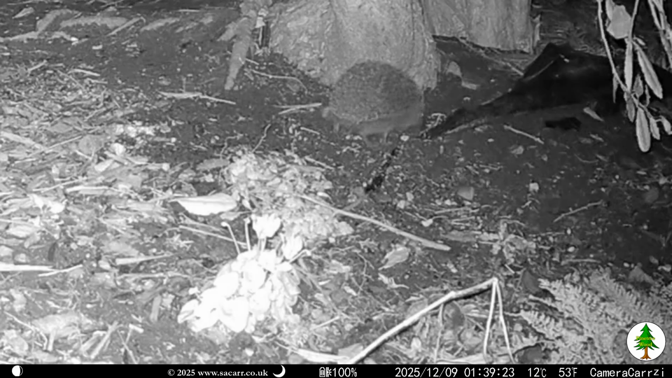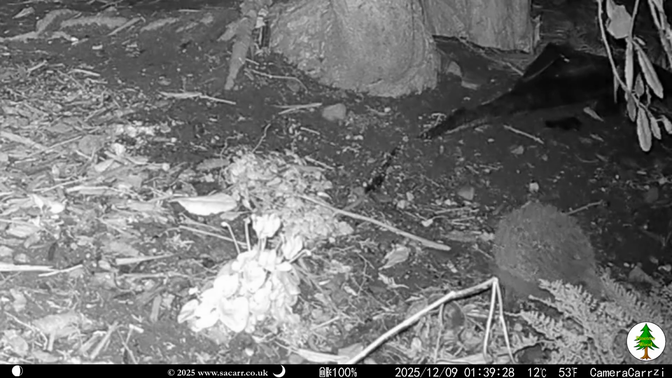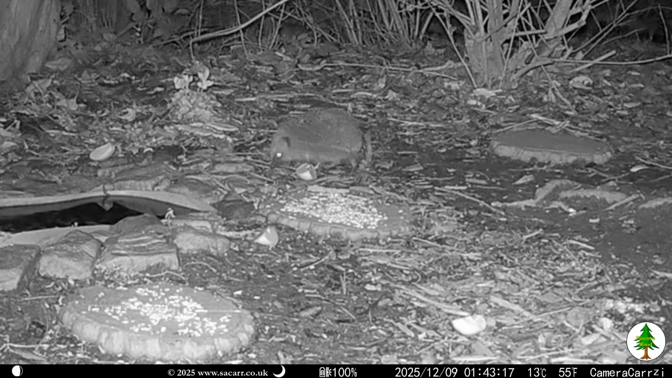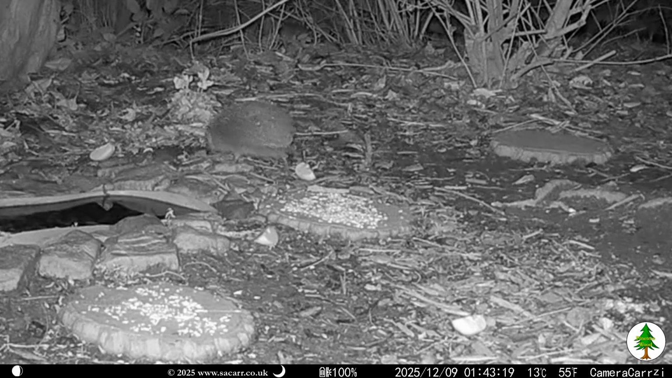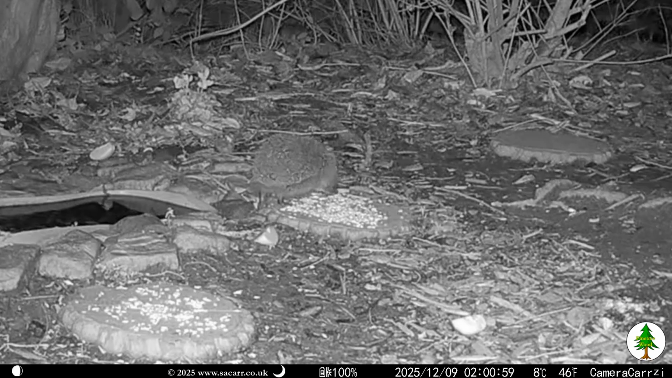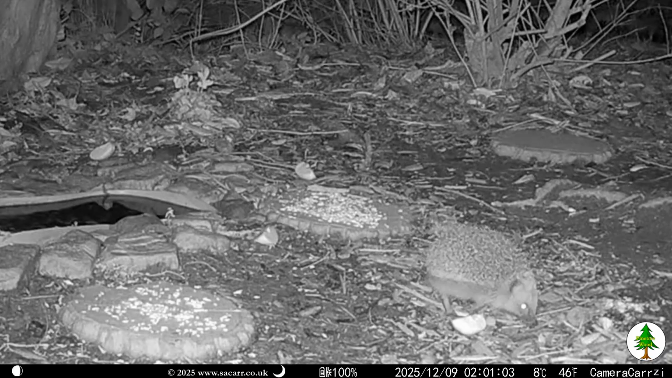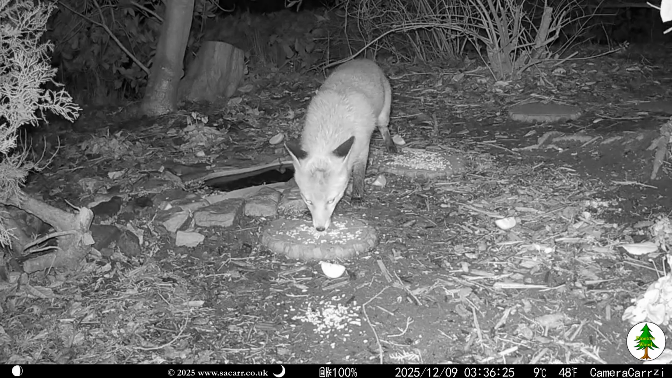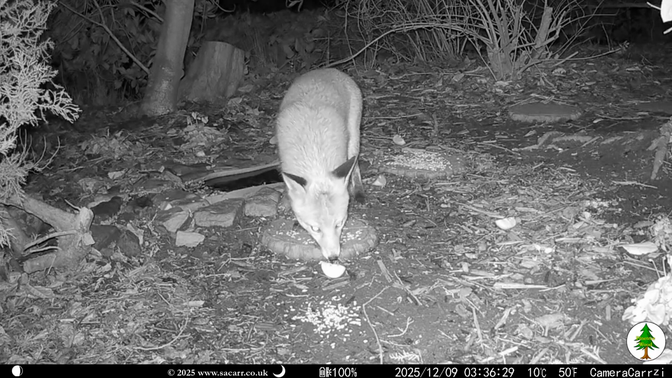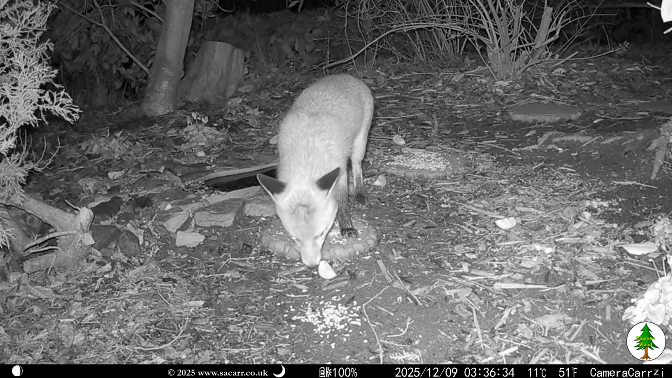From the first capture at 1:19, Cherry was caught multiple times on the camera, wandering up and down the wood looking for seed and insects. The last capture of this session was 40 minutes later at 2 a.m. Smudge was the next visitor at 3:36, eating the seed and checking out an apple, before wandering off. Smudge was the last capture of the night.